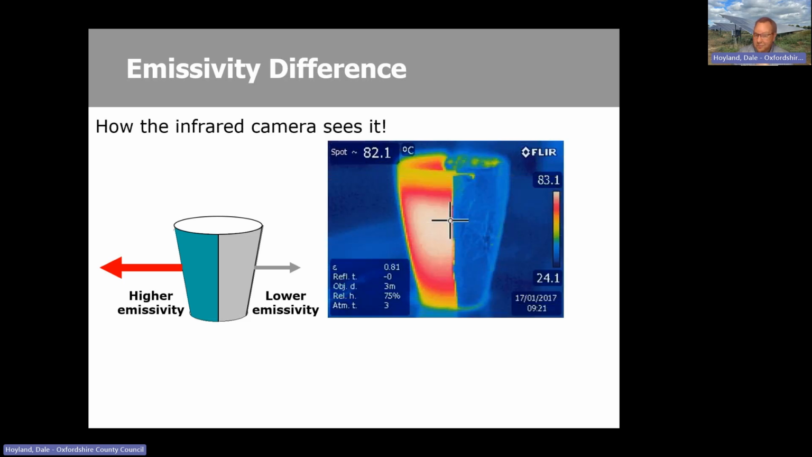So if we now look at the mug with a cup of coffee in it, you can see that the aluminium foil is very, very thin, less than a millimeter thick. So it's likely that if you feel both sides of the cup of coffee, it will be very hot, around 80 degrees in this case. However, the camera is sort of seeing the right-hand side as more like 28 degrees, and it's not true. It's just the different properties.